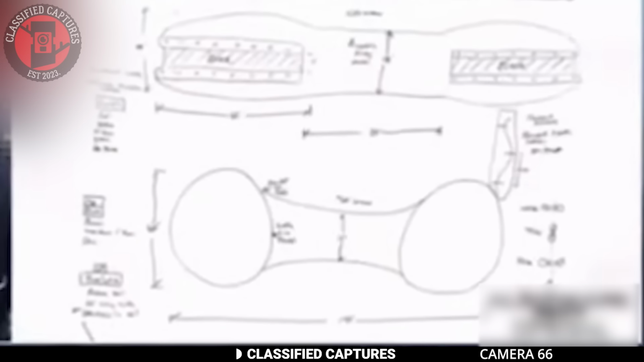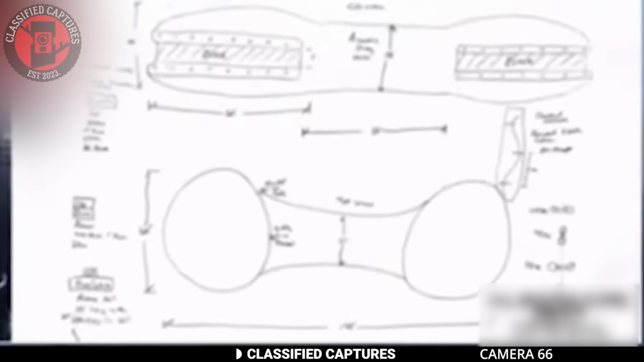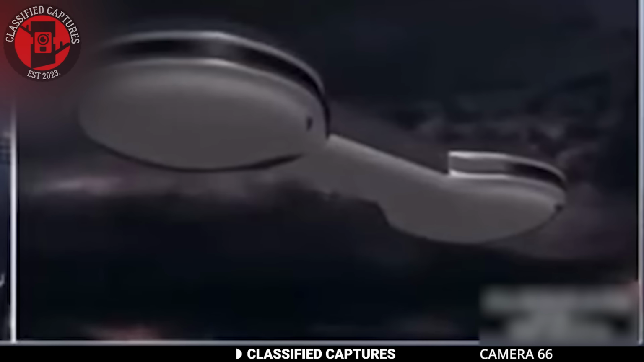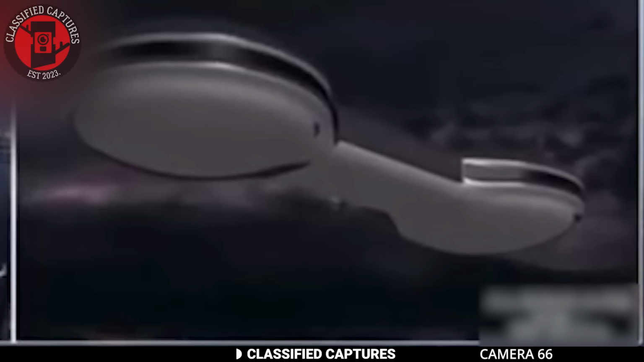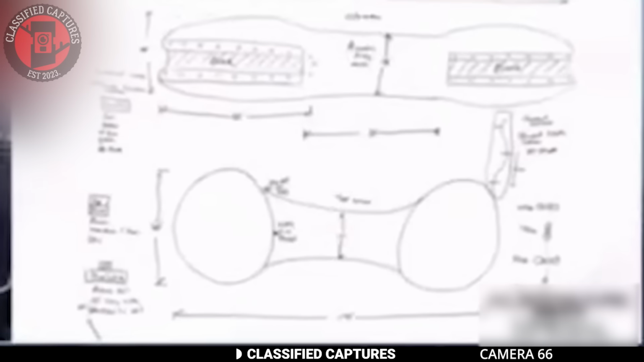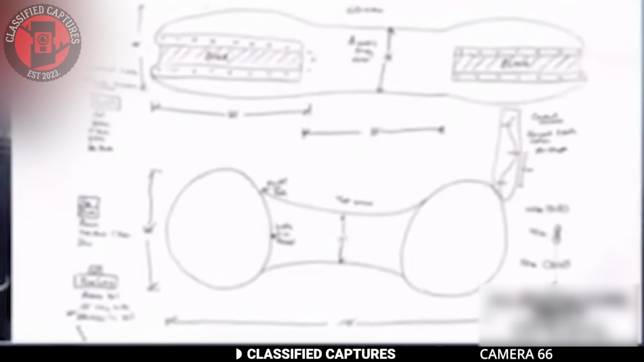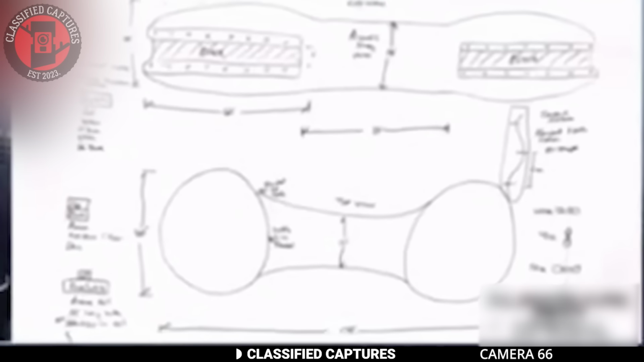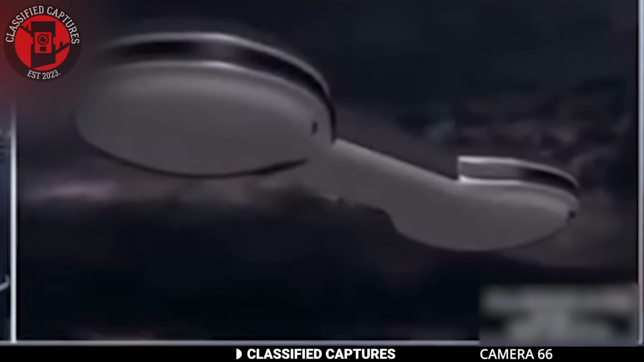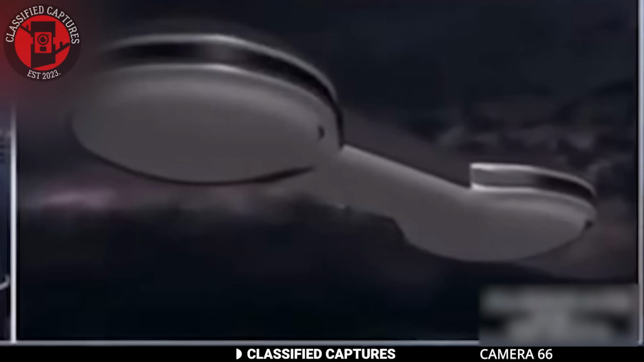However, after the image was enhanced and worked on, this is what they came up with. The barbell shape is unusual and unlike any known aircraft, which has fueled speculation and debate. Some suggest it could be a military secret project, while others lean toward the possibility of extraterrestrial origin. What do you think? Could this be an advanced human-made craft, or is it something from another world?